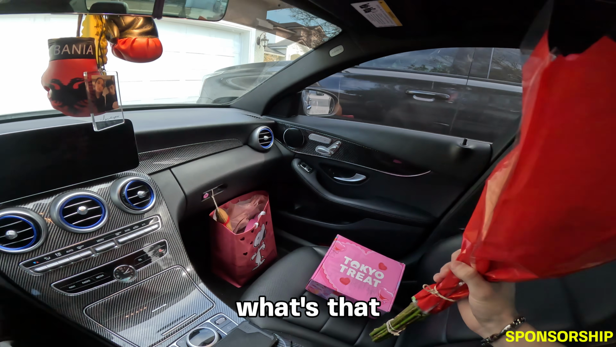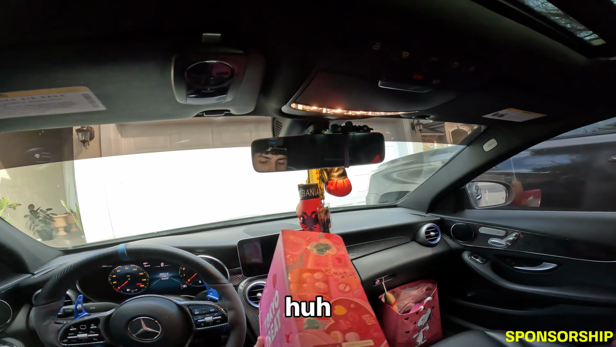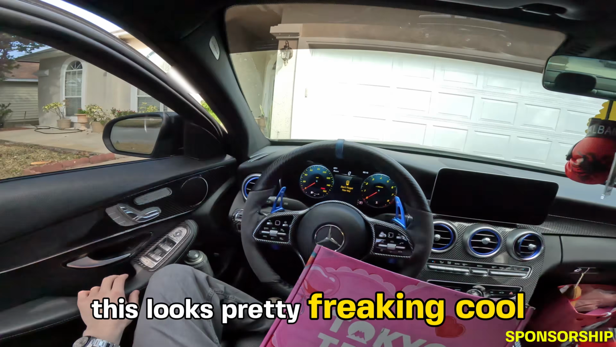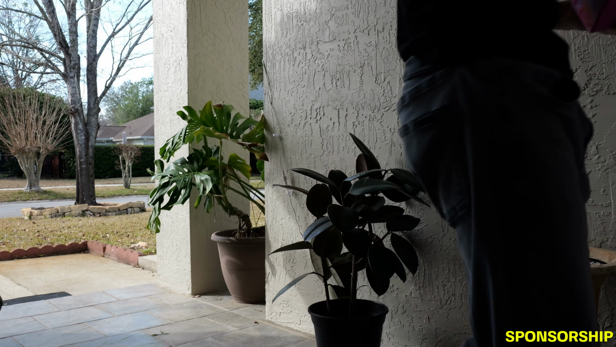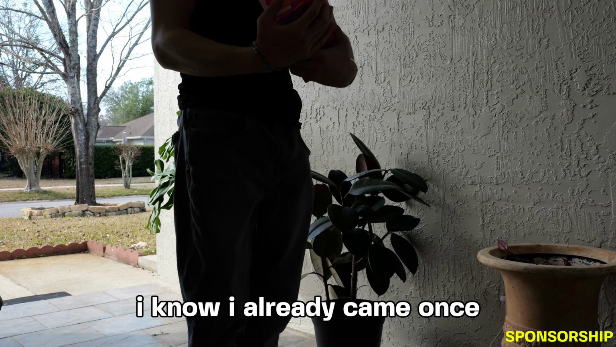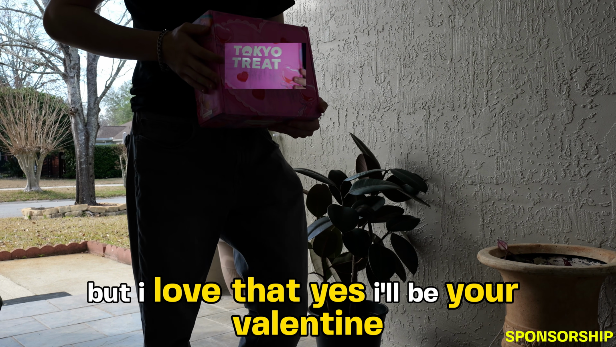Oh, what's that? Tokyo Treat. Huh. I wonder if this will do it. I mean, this looks pretty freaking cool. It's a Valentine's Day box and everything. Hey, I know I already came once, but I love that. Yes, I'll be your Valentine.